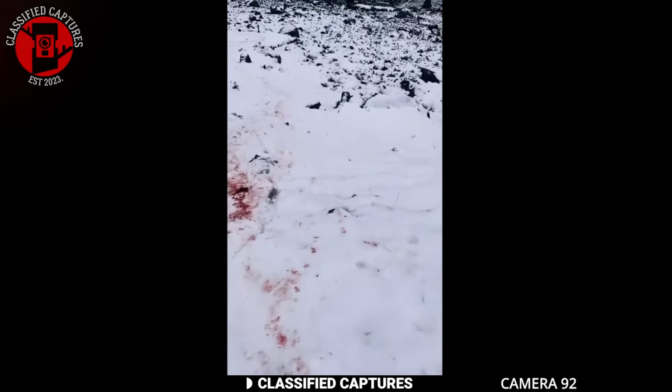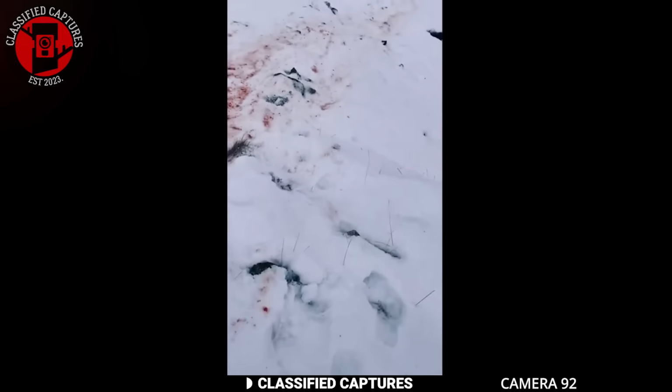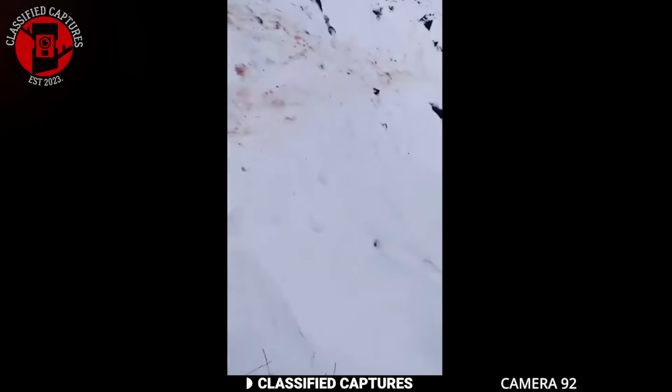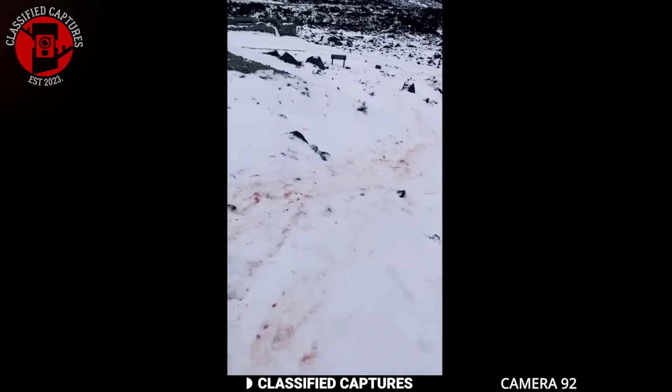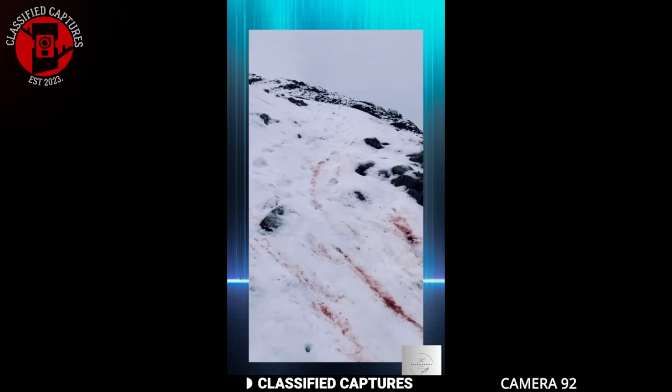Let's hope this was just a simple case of an animal hunting its prey and dragging it through the snow. At least, that's what I'd like to believe, but there's something about this scene that just doesn't sit right. Don't you agree?